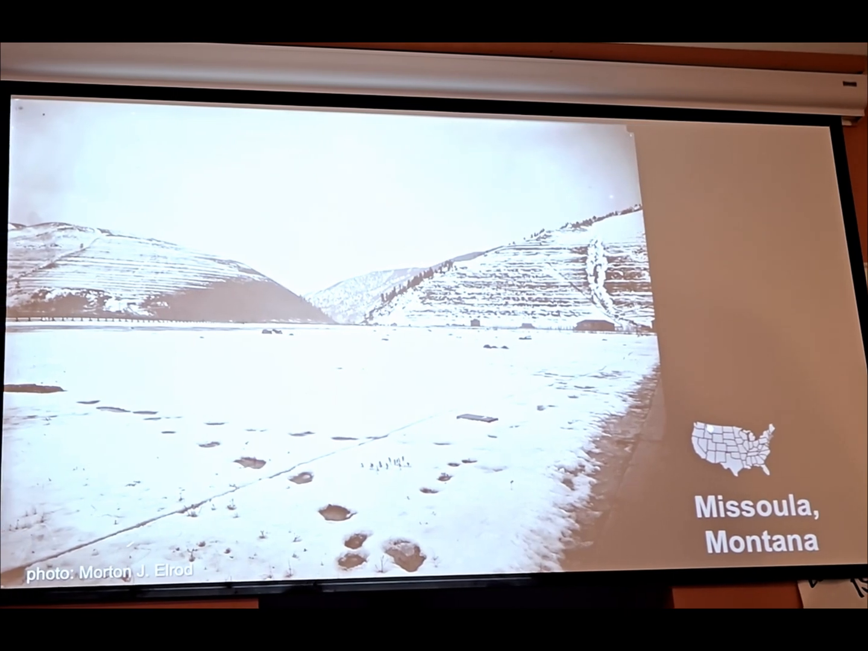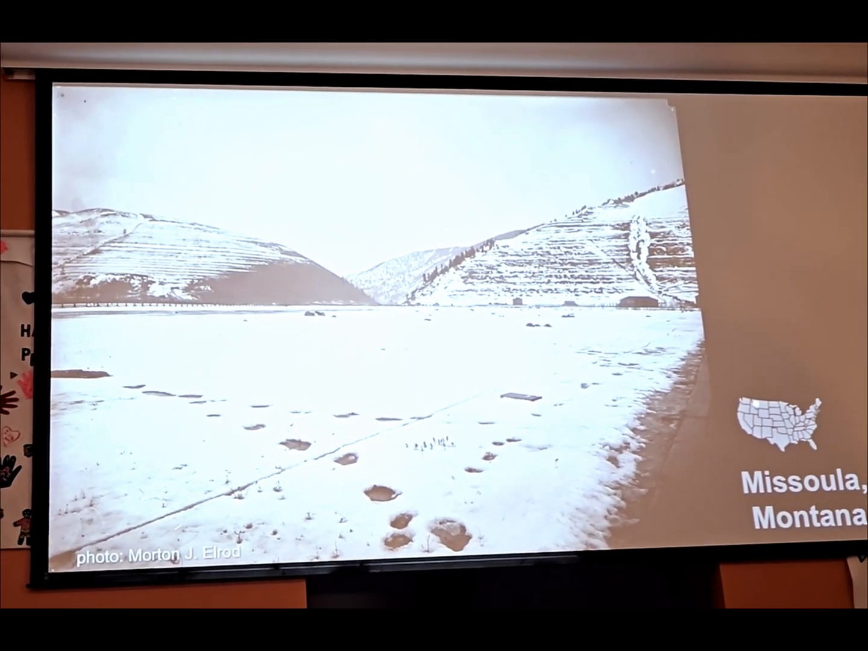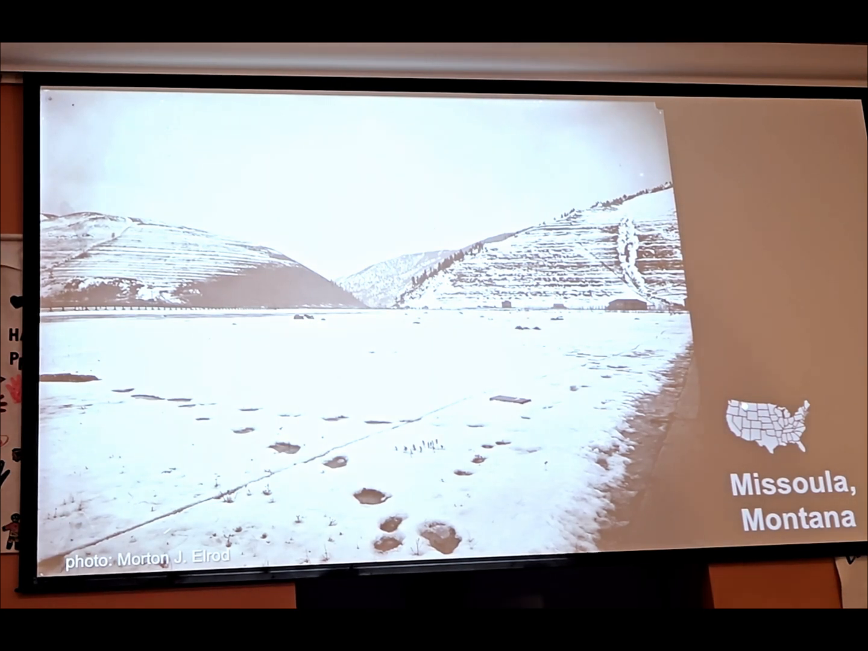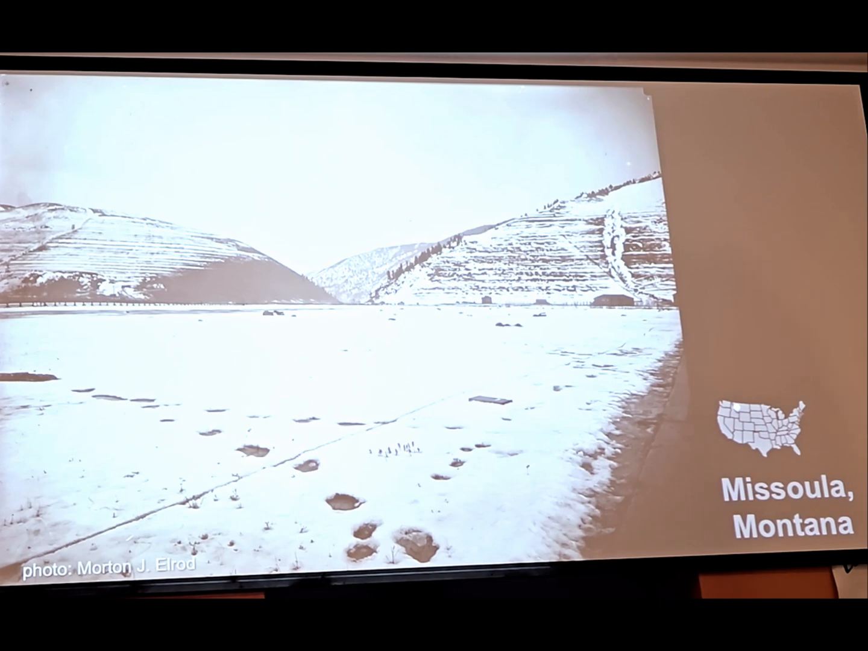If you've ever been in Missoula, Montana, there's a couple of mountains right above town where you can see these sort of horizontal lines on the landscape. This photo is from 1904. I thought it did a pretty good job of showing those lake strand lines. Those are basically the lake levels of where that Ice Age lake was.